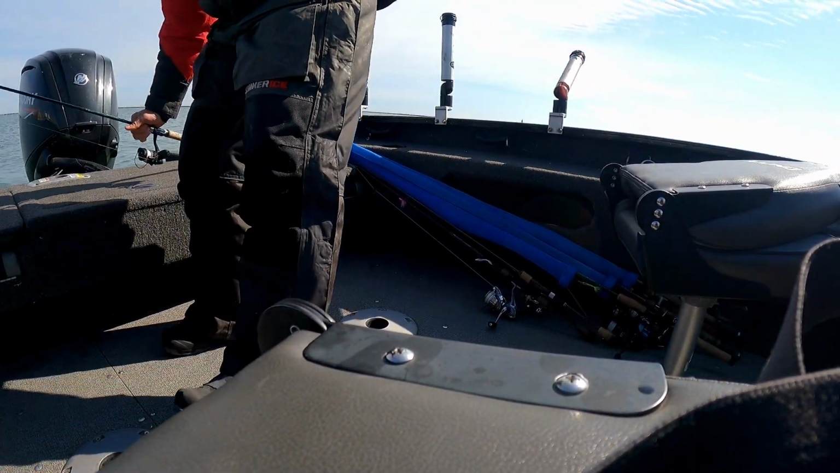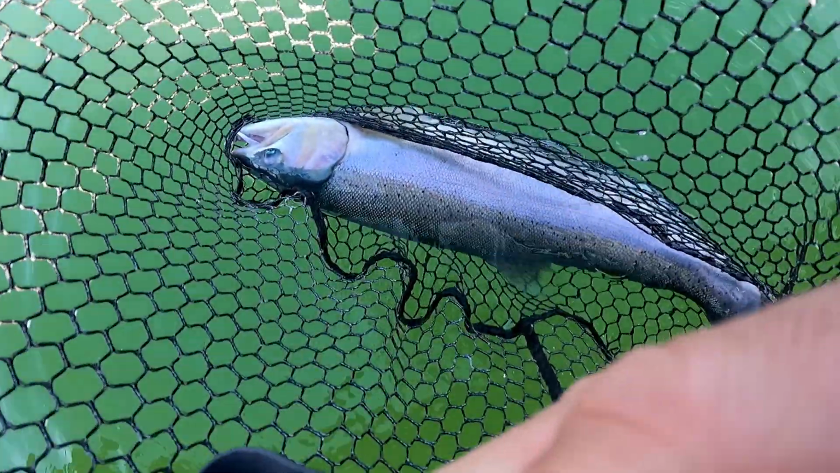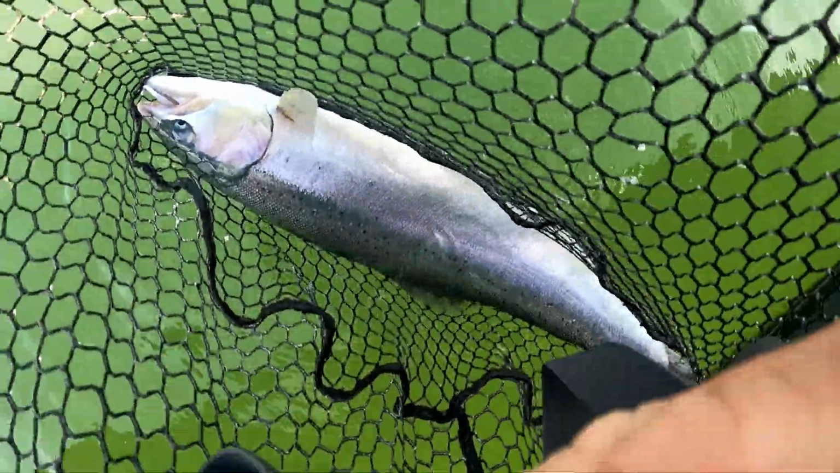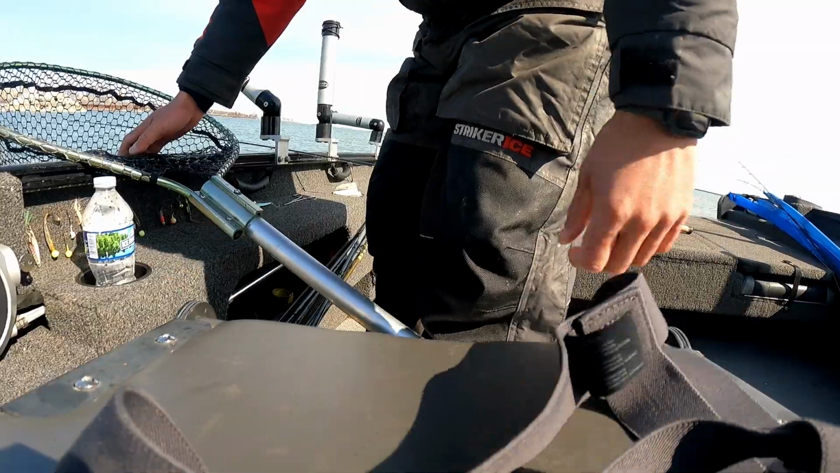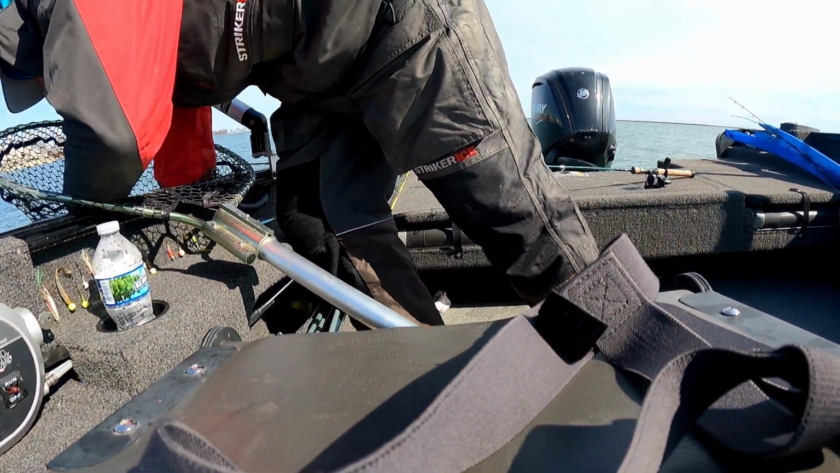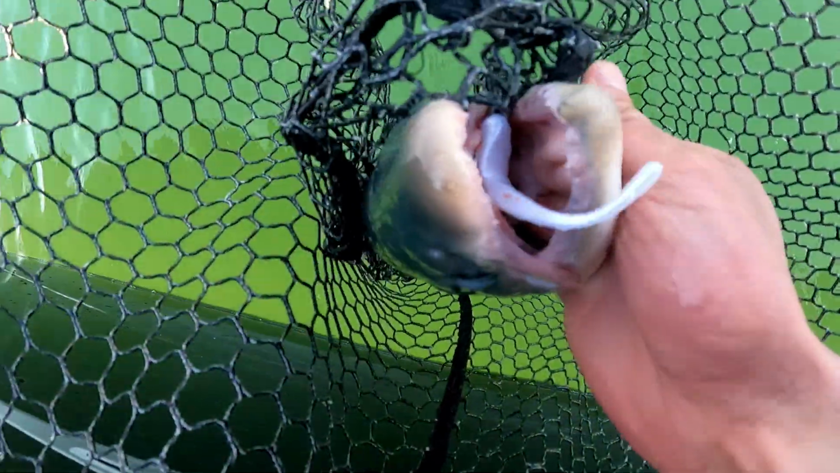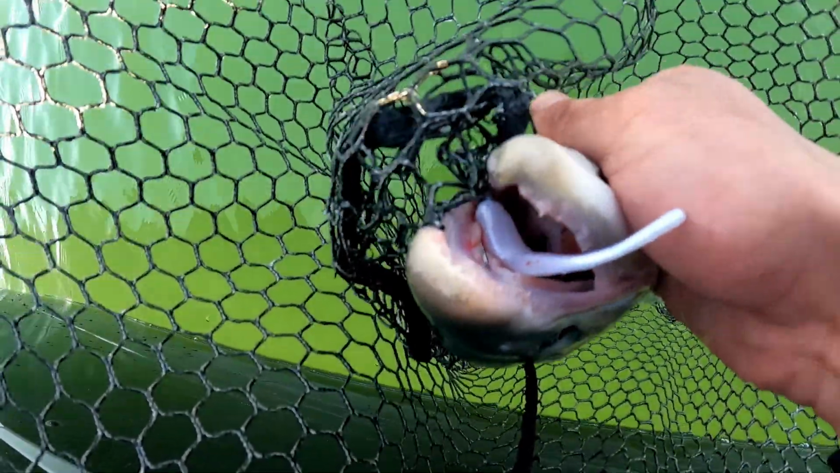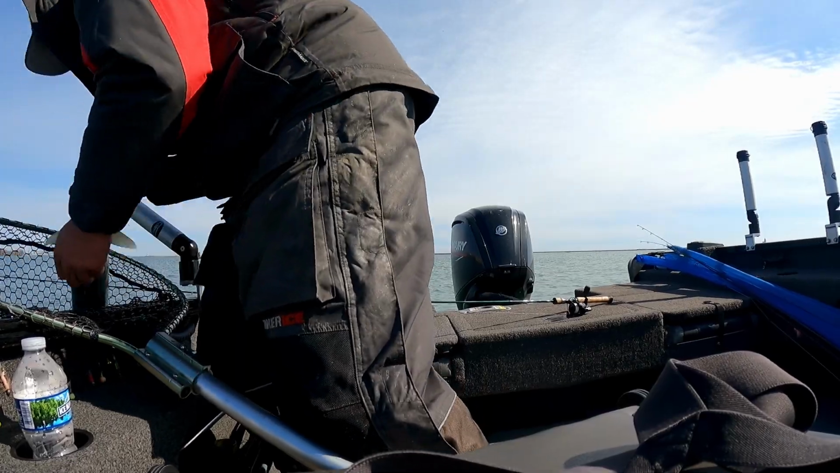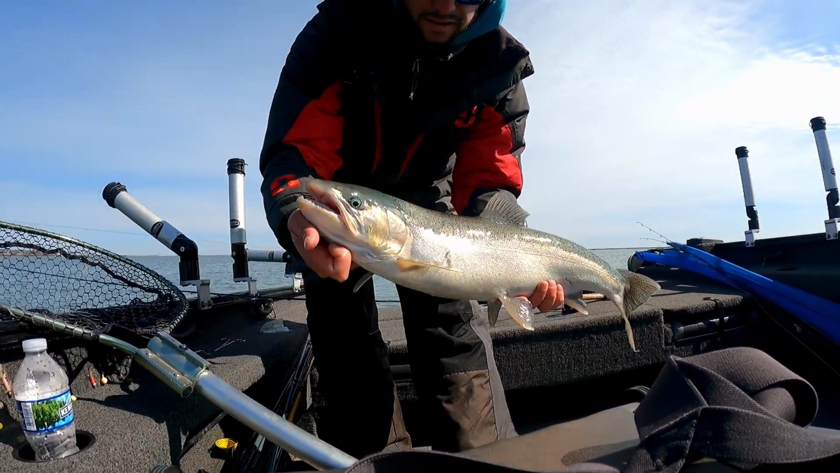Got it. Inhaled the plastic. Missed that on camera. Oh, you ate that, guys. Beautiful steelhead, big one. Choked it.